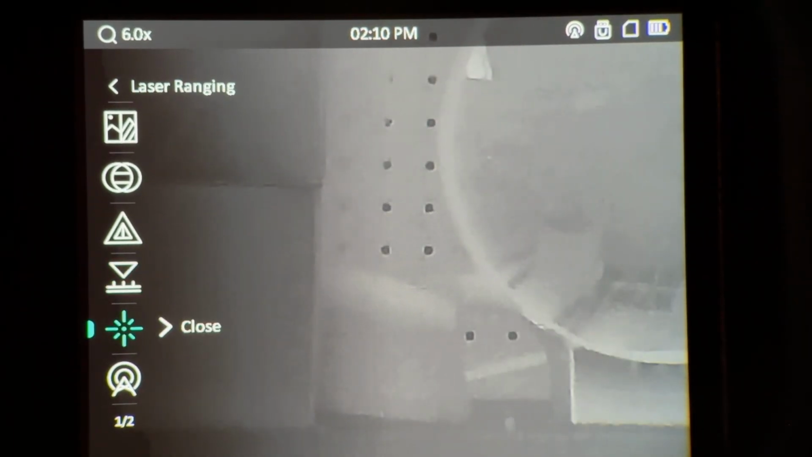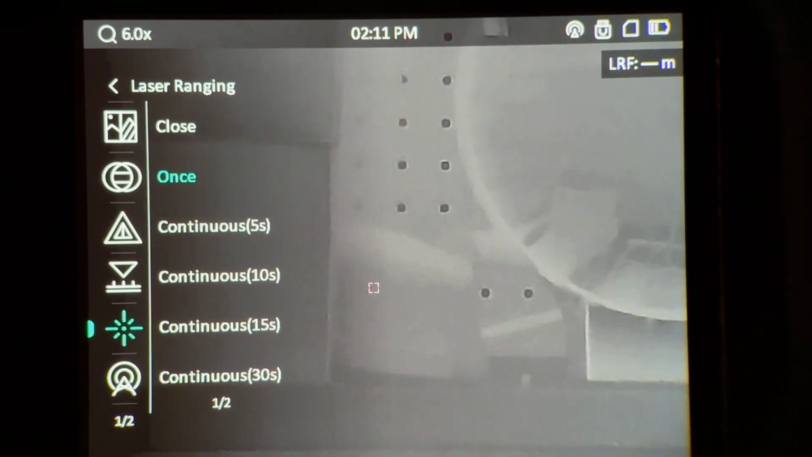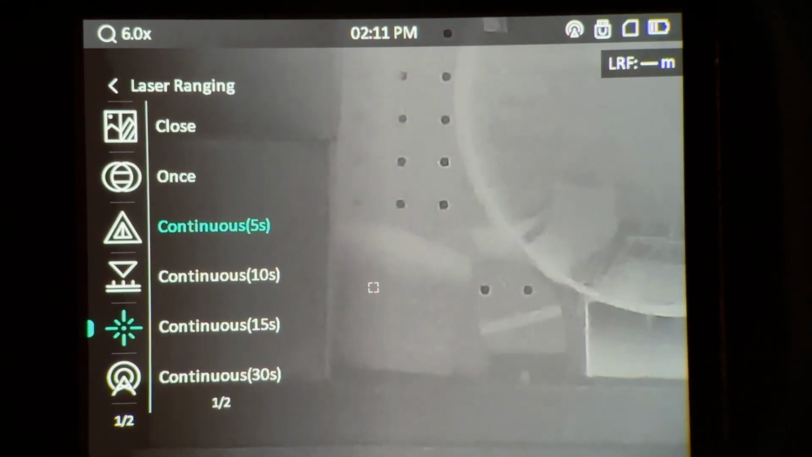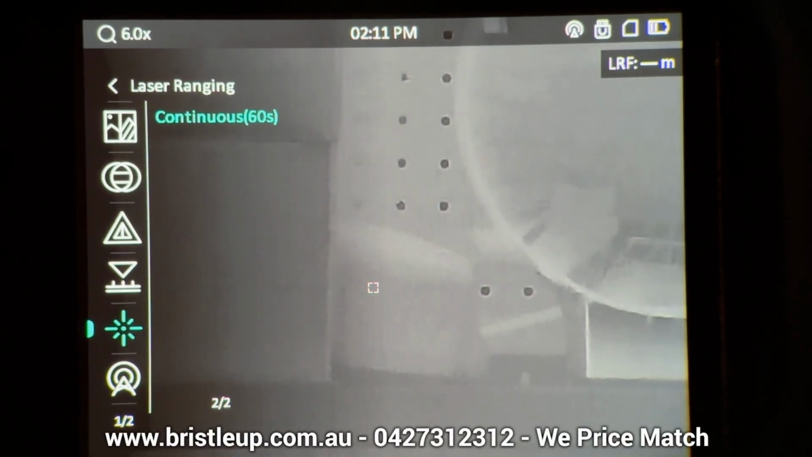All right, now moving down, we have our rangefinder settings. Now if we click our palette button to open up the options in here, you'll have the option to close, as in to turn it off. Once will just do a single rangefind when you press the button, and then continuous will continue ranging all the way up to 60 seconds depending on what you choose.